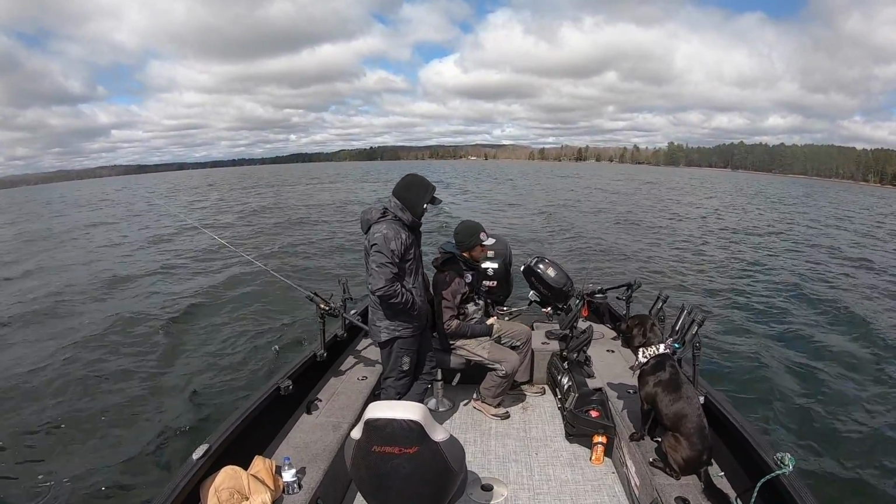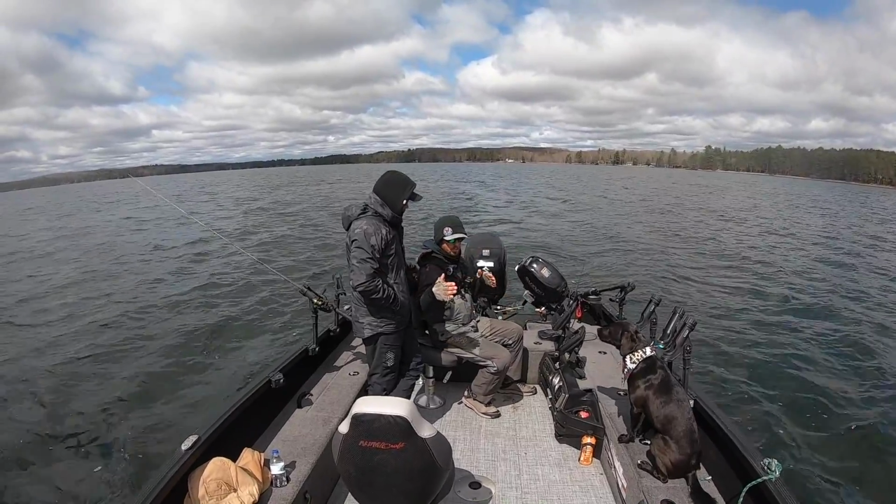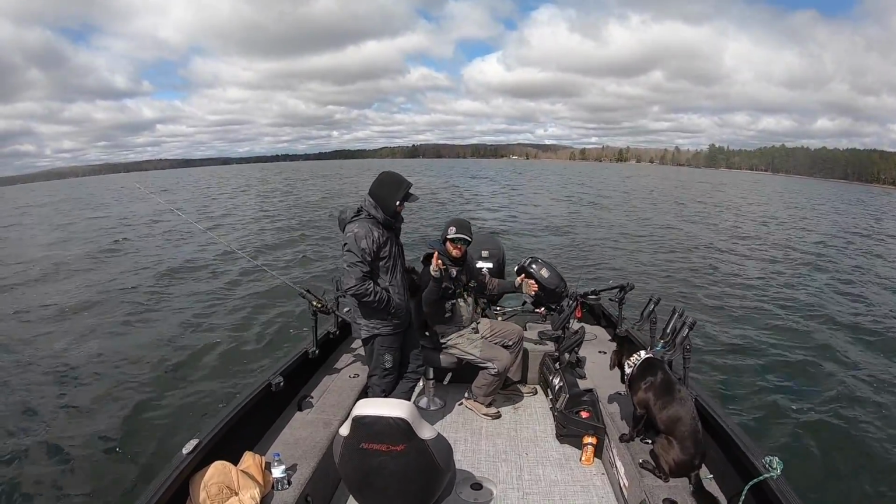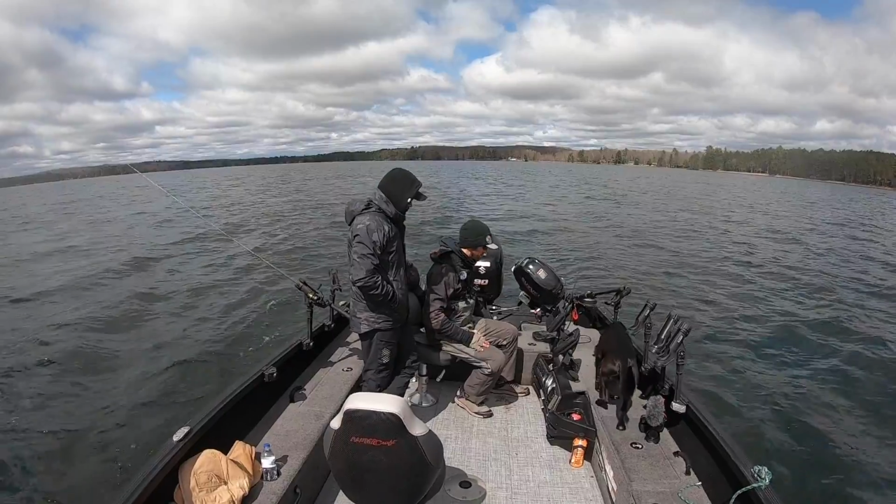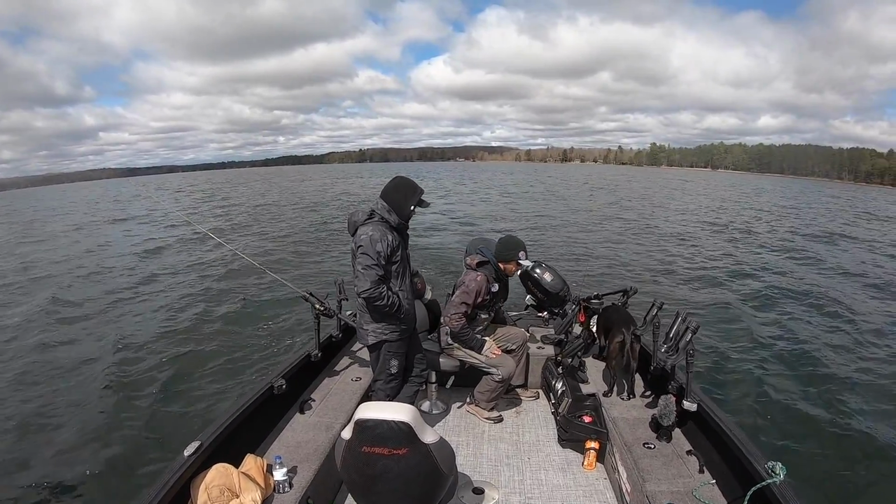Now, a lot of times, let's say you fish this lake a whole bunch of times and you wanna check a spot that you already have waypoints on, use your trolling motor or use your big motor and stay way off that edge. Stay 70, 60 feet away from those fish when you come back through to look for them, to see if they're there.